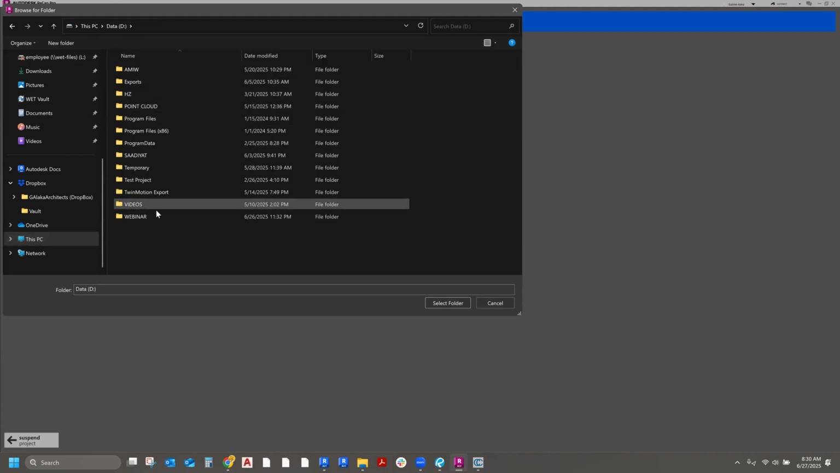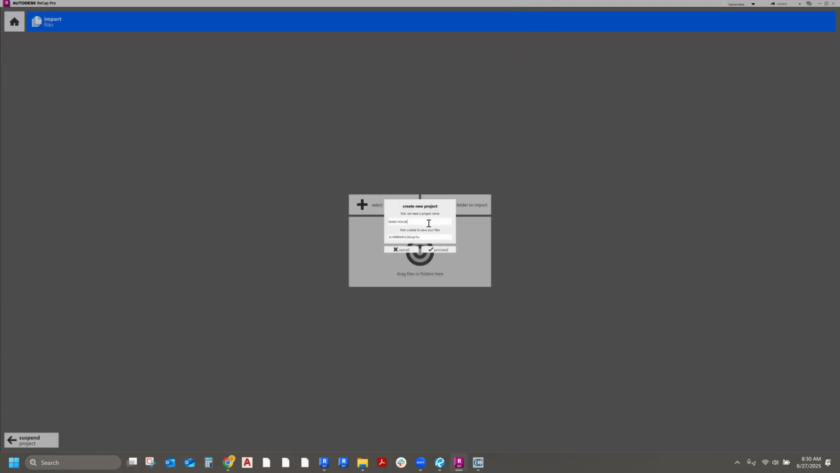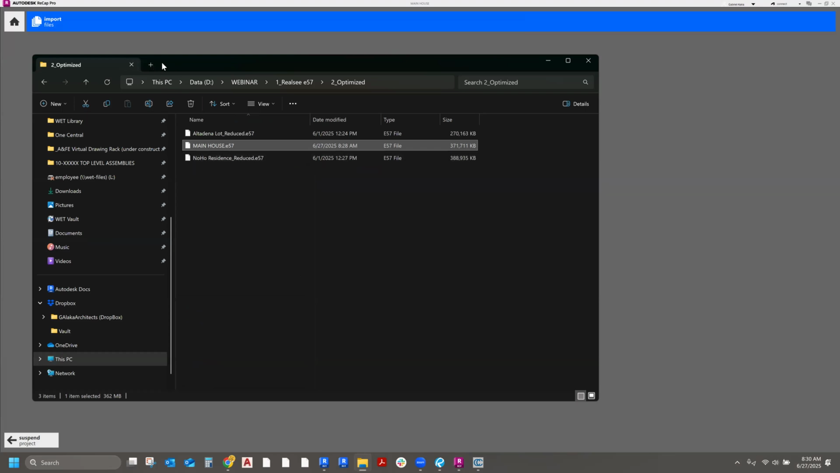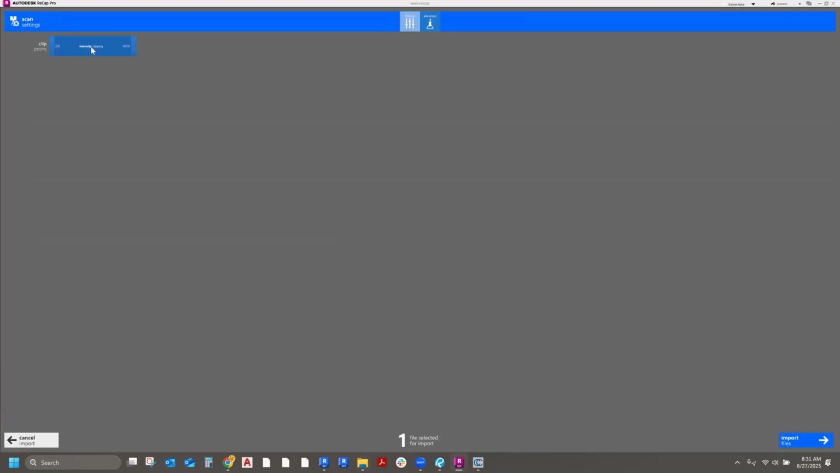Okay, so I'll just put it here. I just picked a random folder. The name that you put here is going to be the name of your actual RCP file, and once you name this, you don't really want to rename it. I'm going to proceed. Now it's asking me to drop that E57. So I'm going to find that optimized E57 file, and I can click the plus sign, or I can just drag it here. Then you're going to get this screen. You just click on import files.